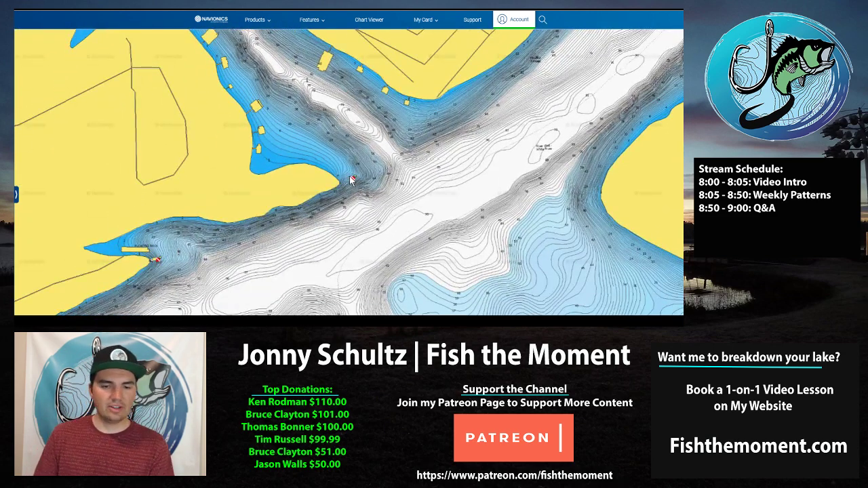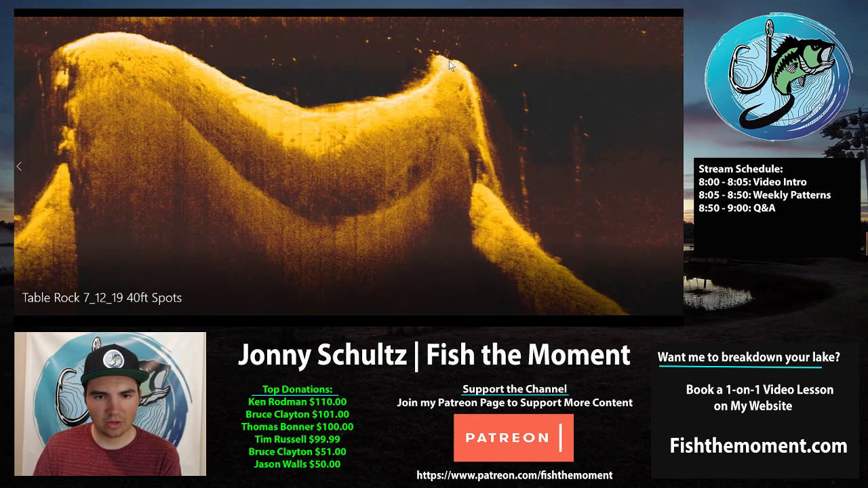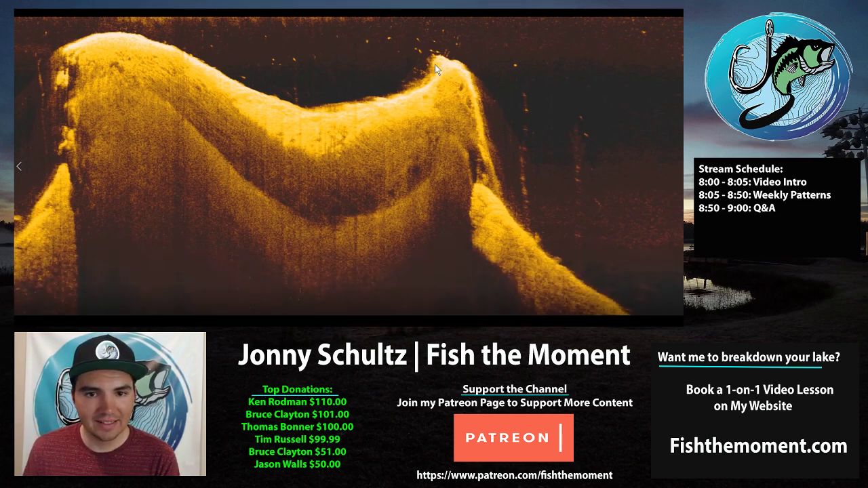And so this spot right here, if we take a look at this right here where that red box is with the line going through it, that's almost identical. That's almost exactly where this spot is right here. And basically what it is, is just a little high spot that comes up into 10 feet of water. And 10 feet of water is really, really shallow, guys. It's not deep at all.